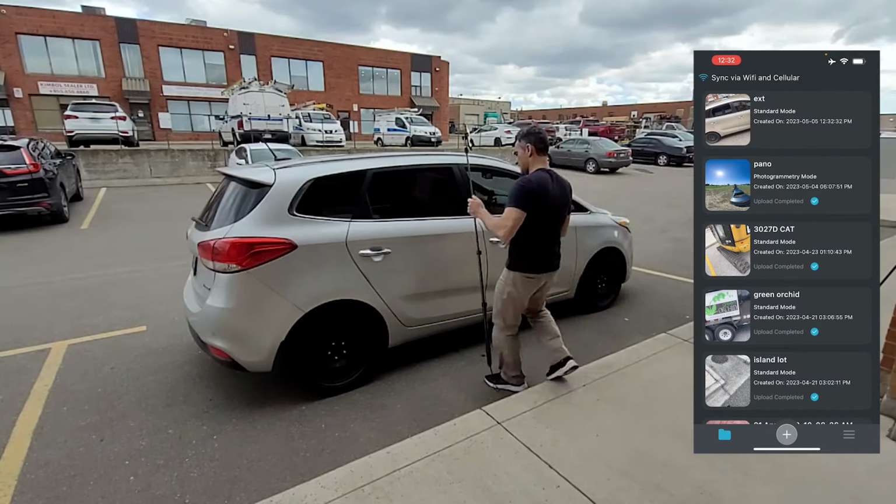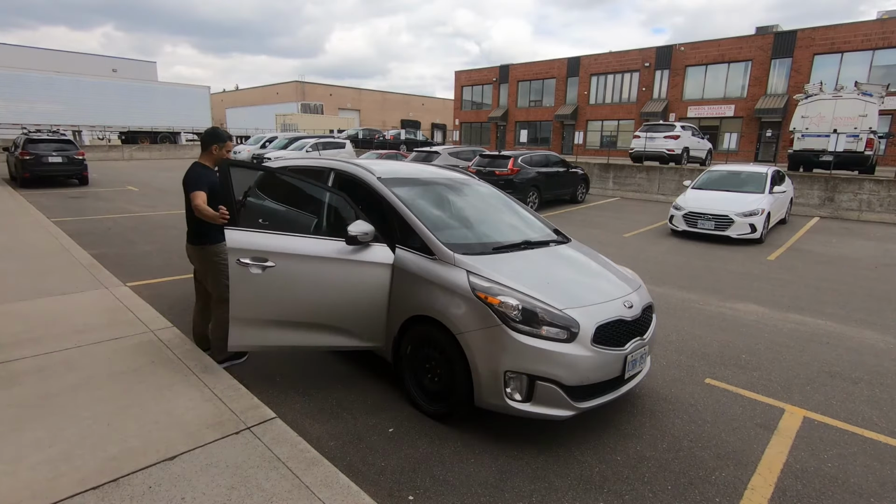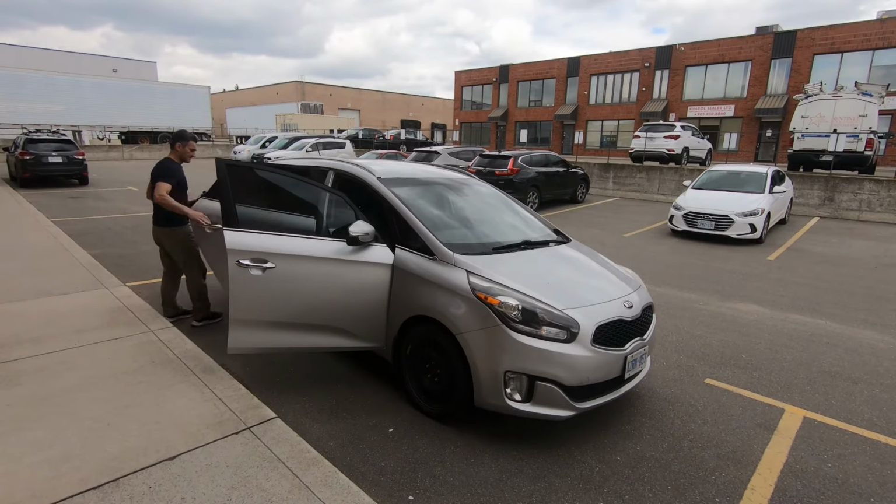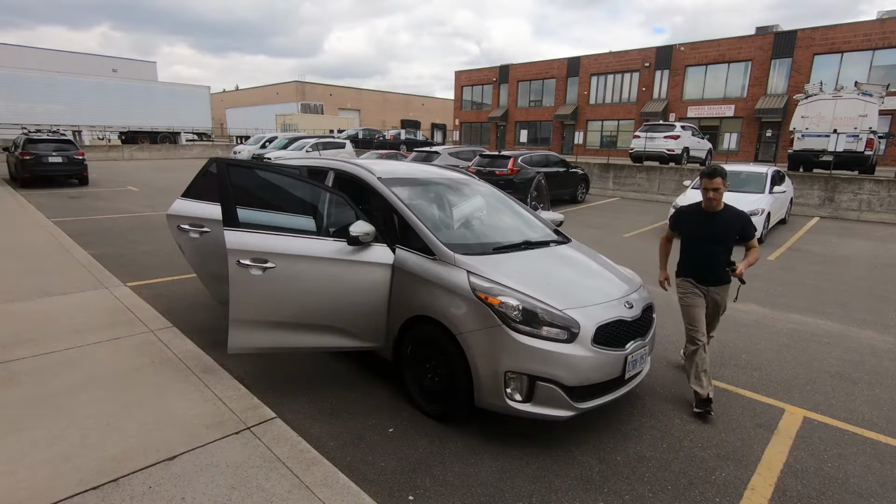So for this, I don't need the monopod here all the way up. I'm just gonna keep it like that. And I'm gonna start opening some doors here, like that. And let me go around this side and do the same thing. And there we go. Okay, so that's ready to go.